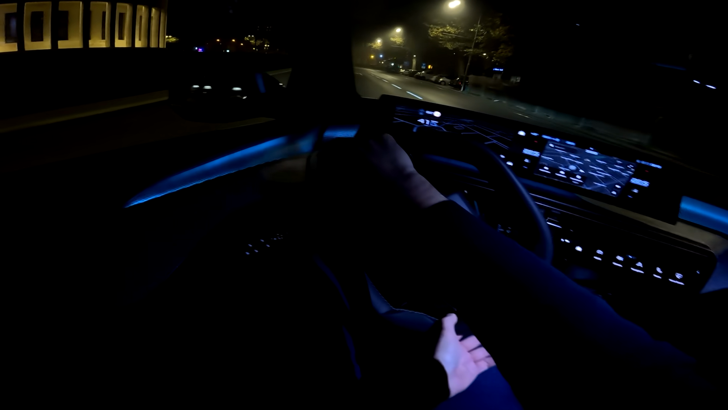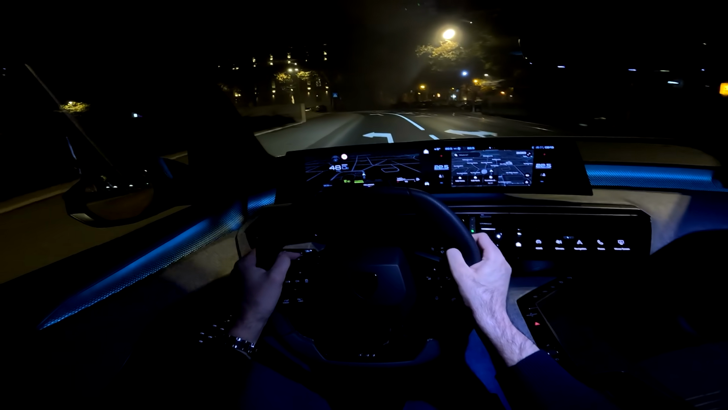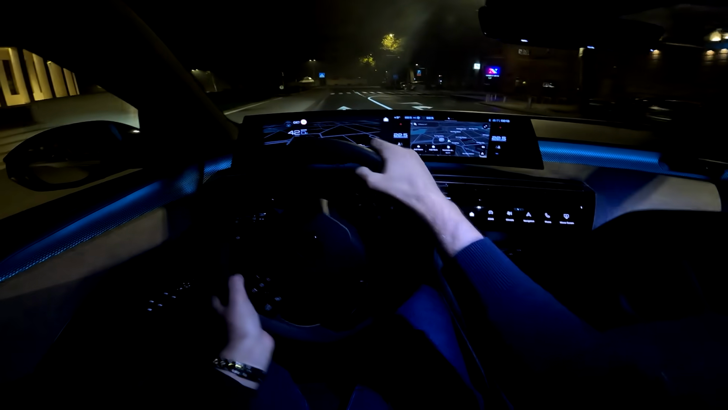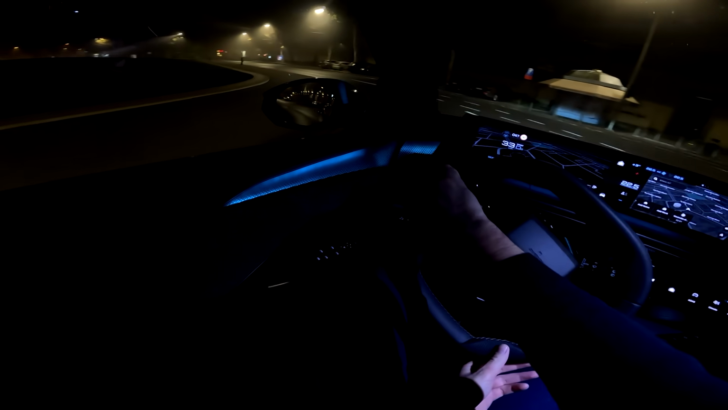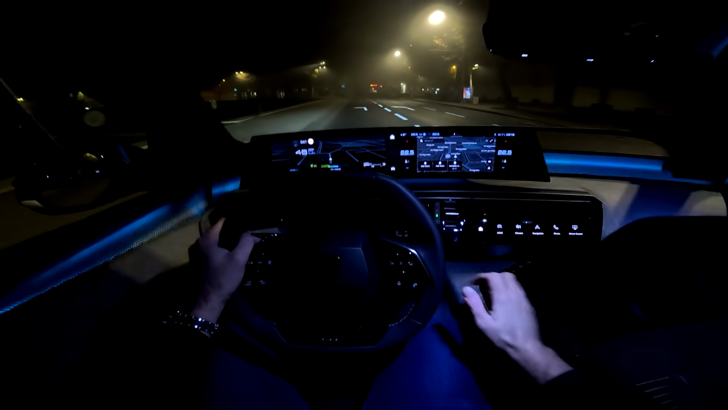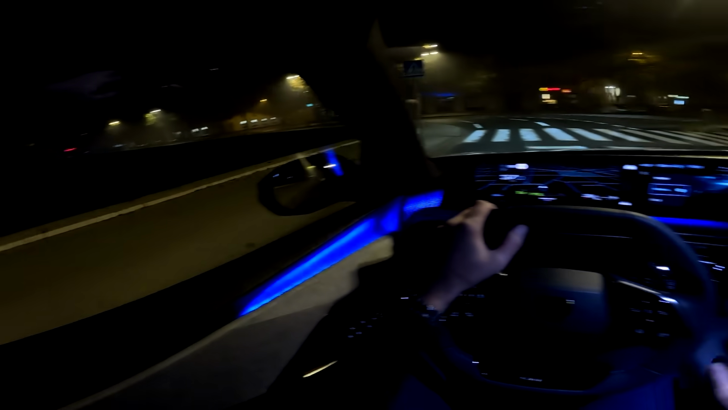I will do another lap in here. Let's put the car back to normal mode.